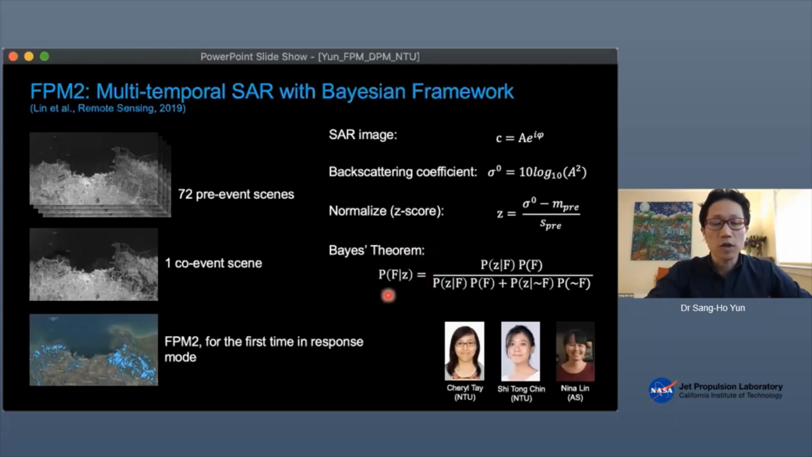This is the conditional probability of flooding. So the question is, is this pixel flooded or not? So this is basically the answer: the conditional probability given the observation, the z-score. We computed the z-score, and that's our observation. And this is very difficult to solve. To come up with this quantity is very difficult.